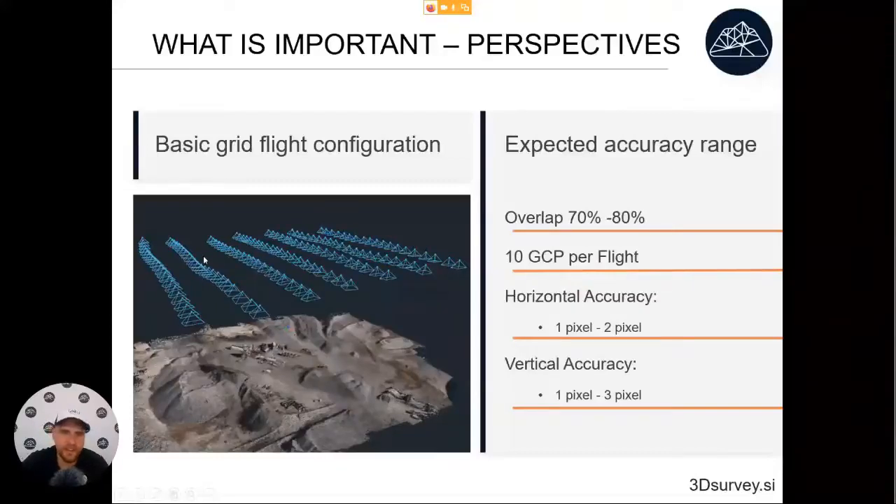With that kind of flight, if we place 10 ground control points on our area of interest, we can expect horizontal accuracy to be between 1 and 2 pixels, and vertical accuracy will be similar. We can check on a project later. What's important, doing it like that, we will get accuracy that is better than 4 centimeters. Okay, here we say 1 to 2, 1 to 3. If you do everything perfectly, the accuracy will be better than 4 centimeters for sure.